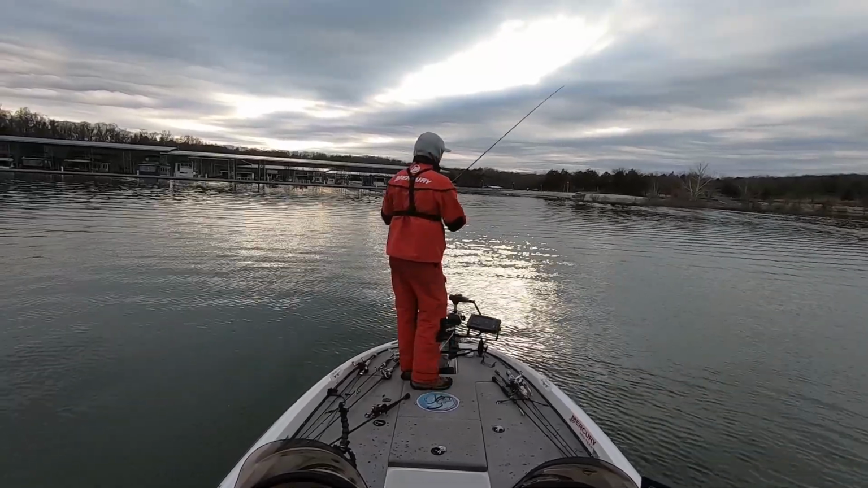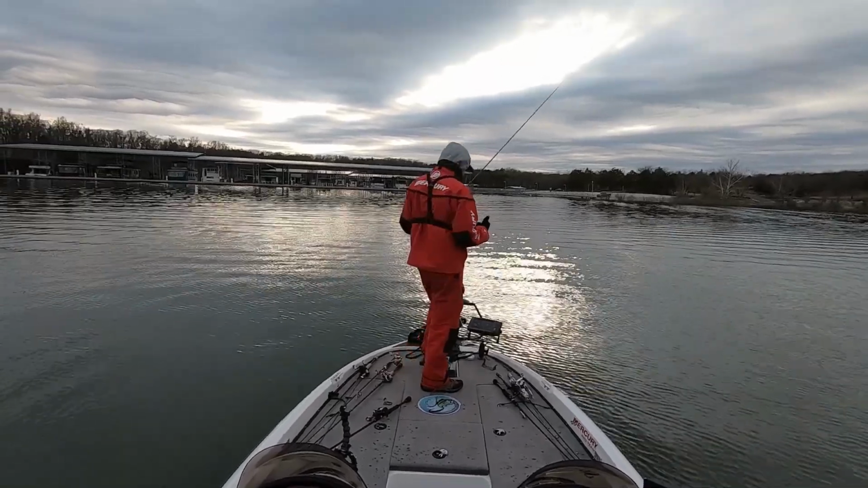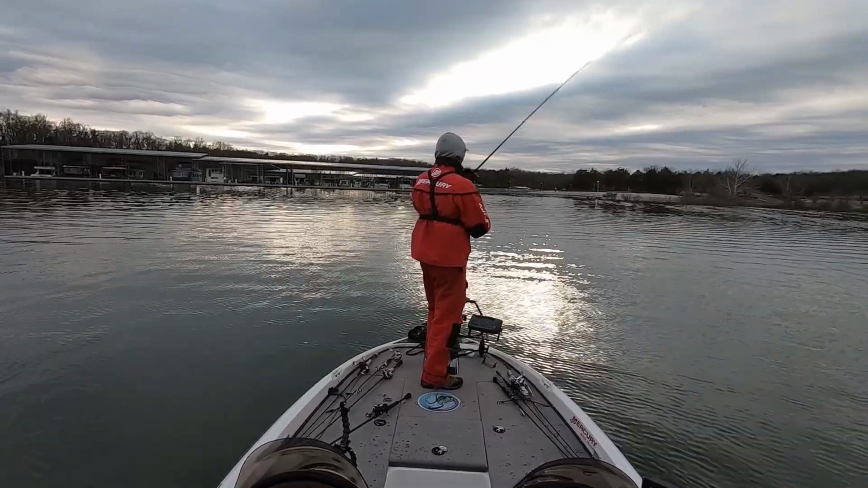And so you kind of have to play it by ear offshore by the day, but man, this has definitely turned my day around. In about 45 minutes of fishing, I already put 5 fish in the boat and missed several others. Oh, got another one.